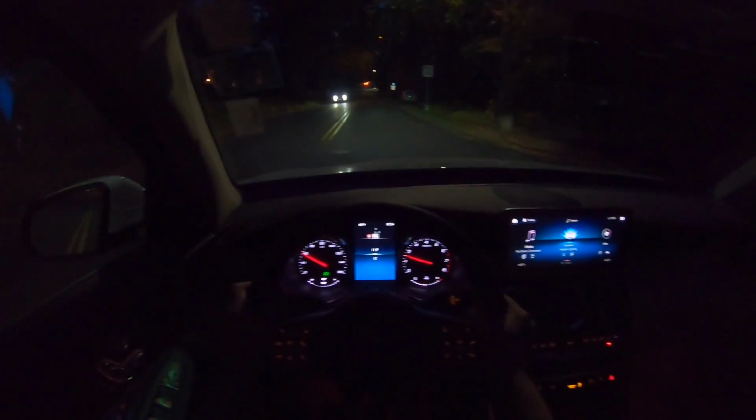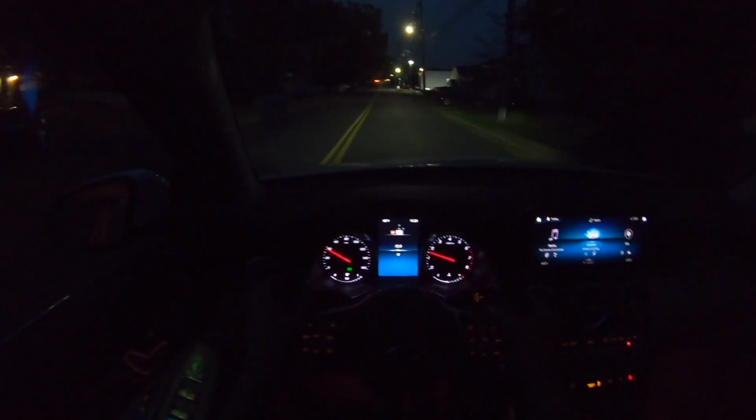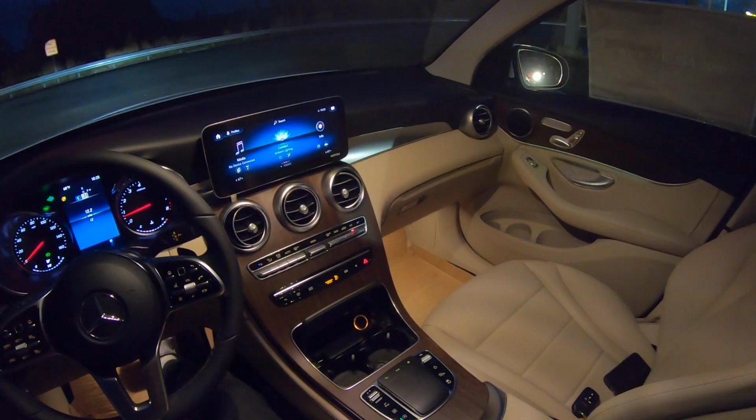Guys, this thing is so quiet and so nice. And at the same time, it handles really good, so of course that's a plus. And here are the lights, just to show you guys. Actually, let's go ahead and click on this button. And the lights are amazing.